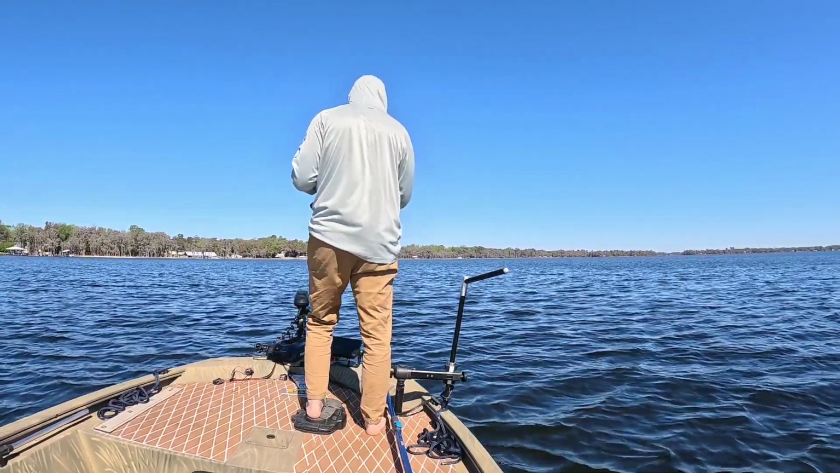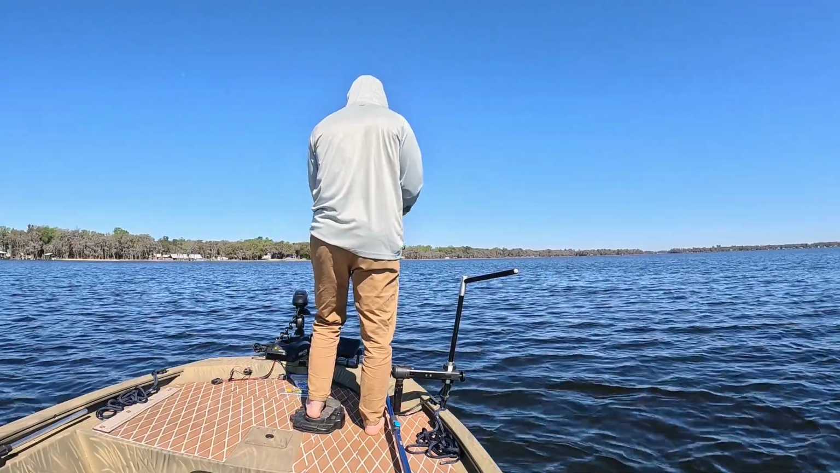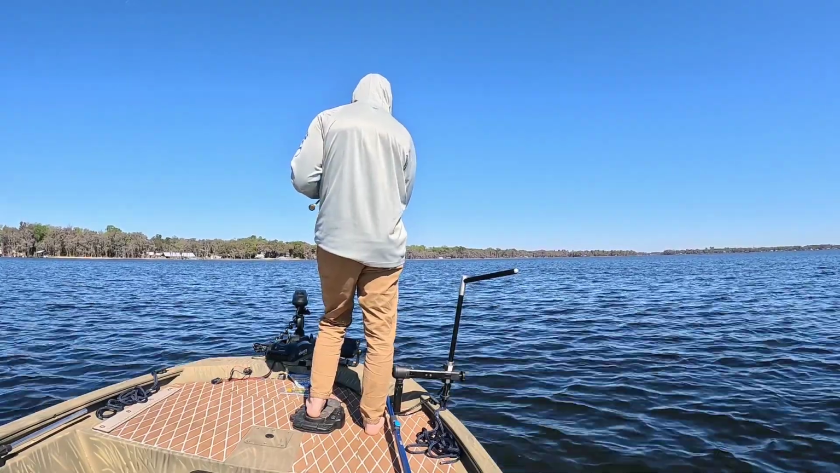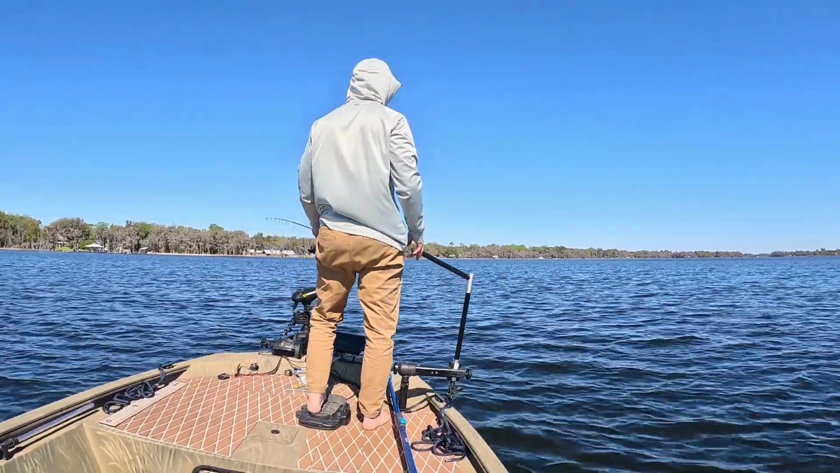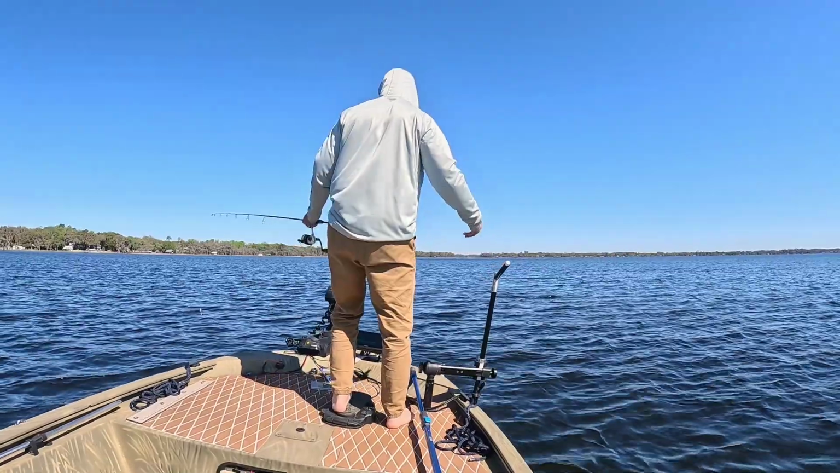Throw at them and see what happens. Unless it's a gar, which has definitely happened a lot. A lot of gar in this lake. Yeah, it's a gar. All right, moving on. Sometimes on live scope you can't tell if they're gar until you get really close to them or pan way in on them.